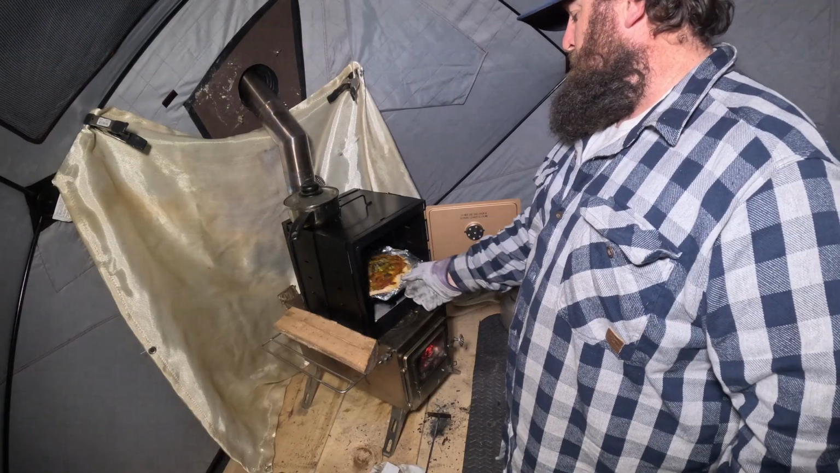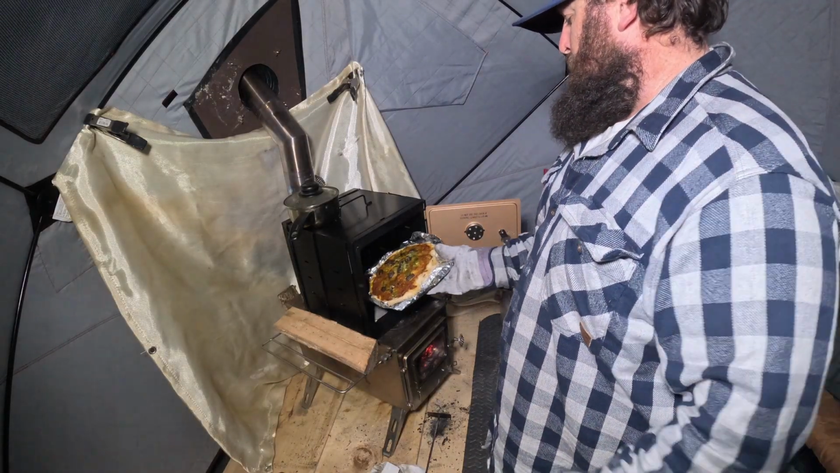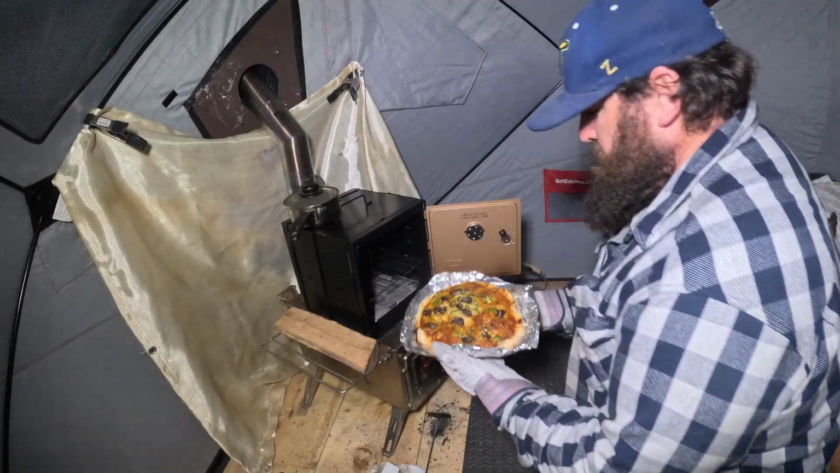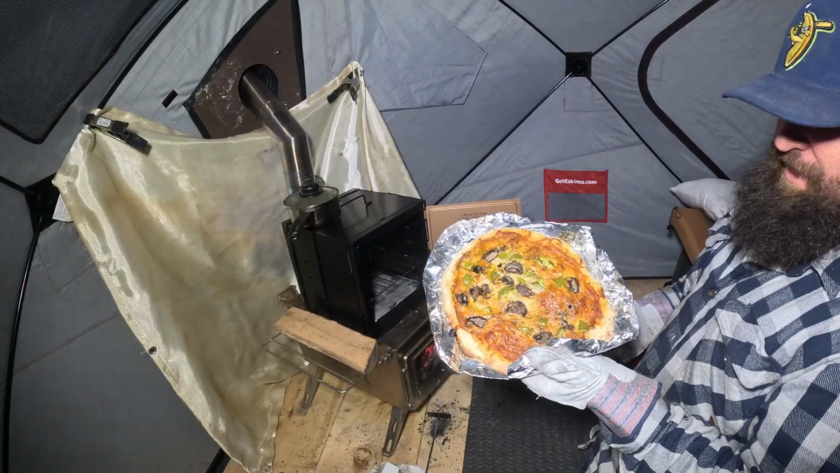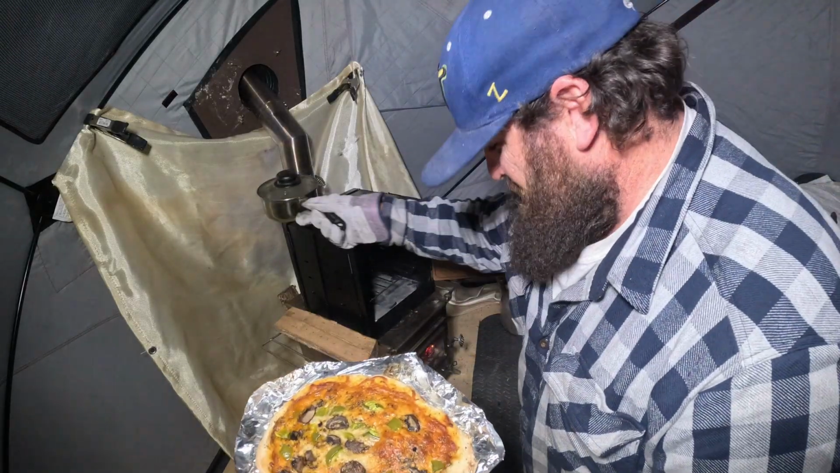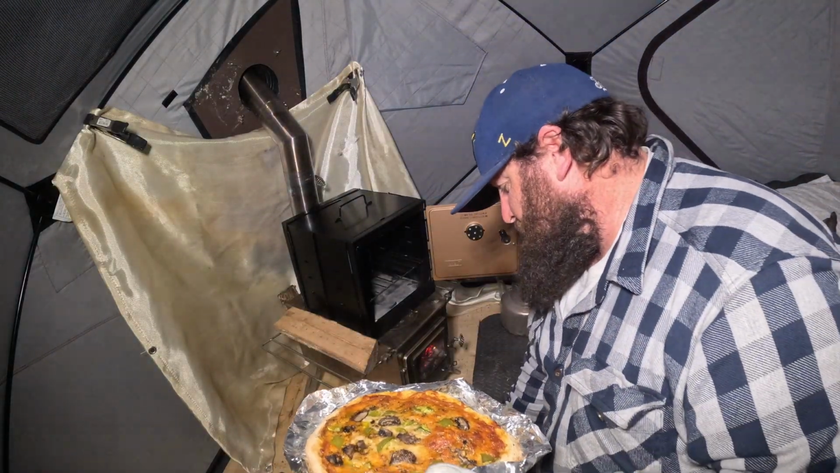If the crust isn't quite done, I think I can just finish it on the stovetop. Let's try it. Oh yeah, it feels done. Looks pretty awesome, doesn't it? I'm excited about that. All right.